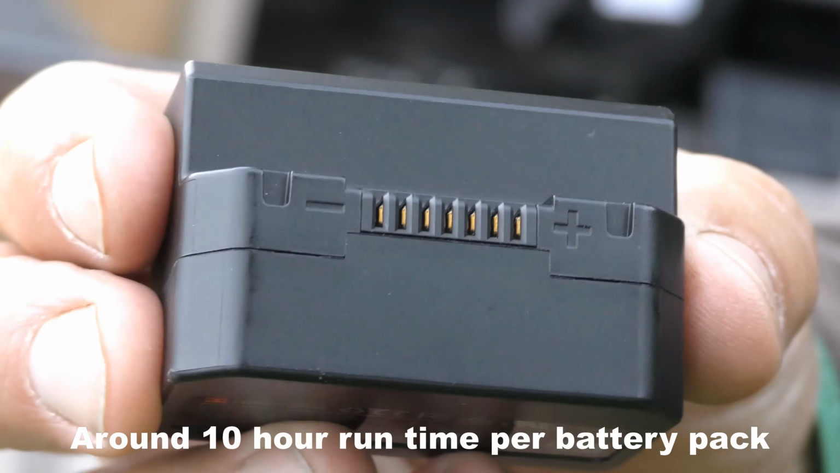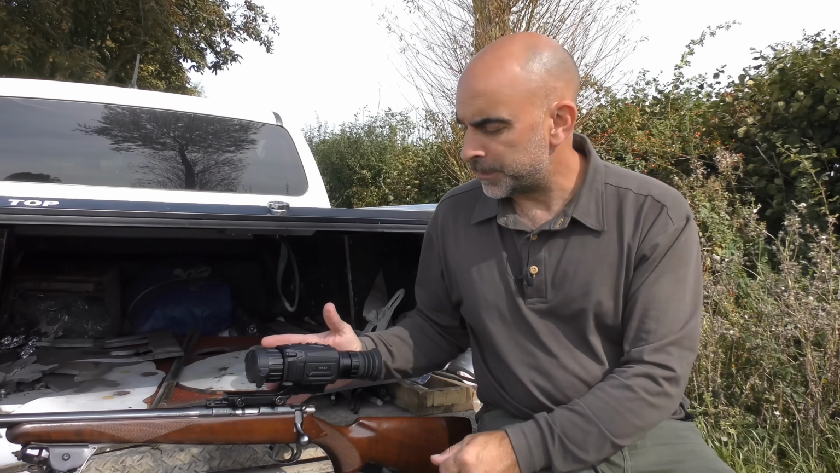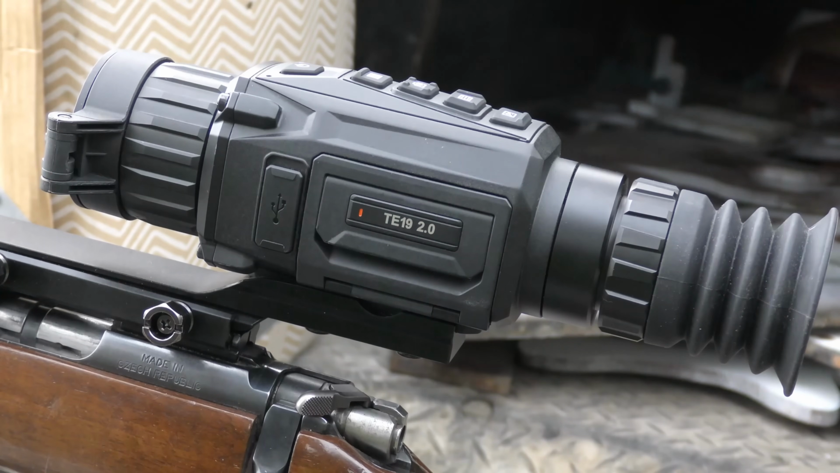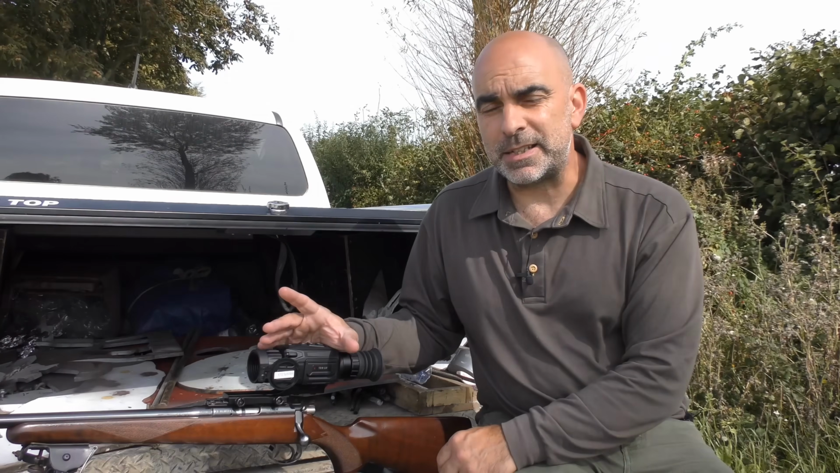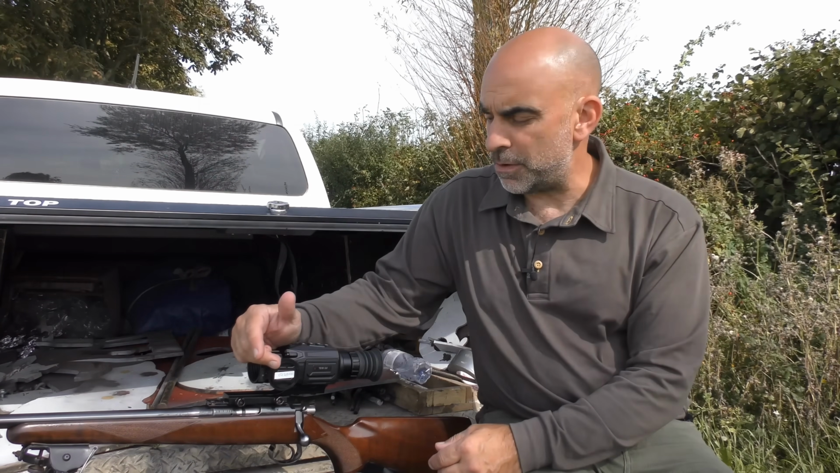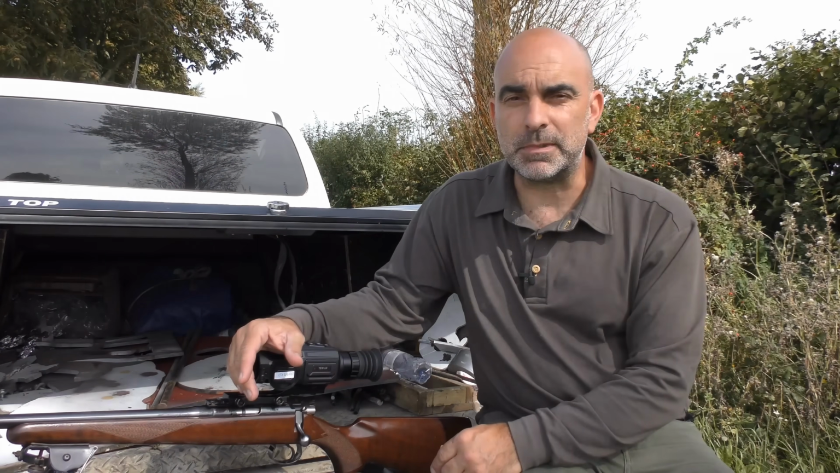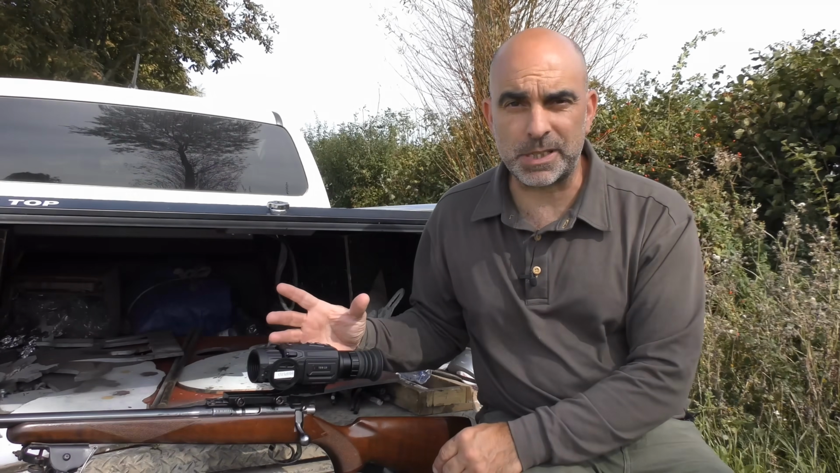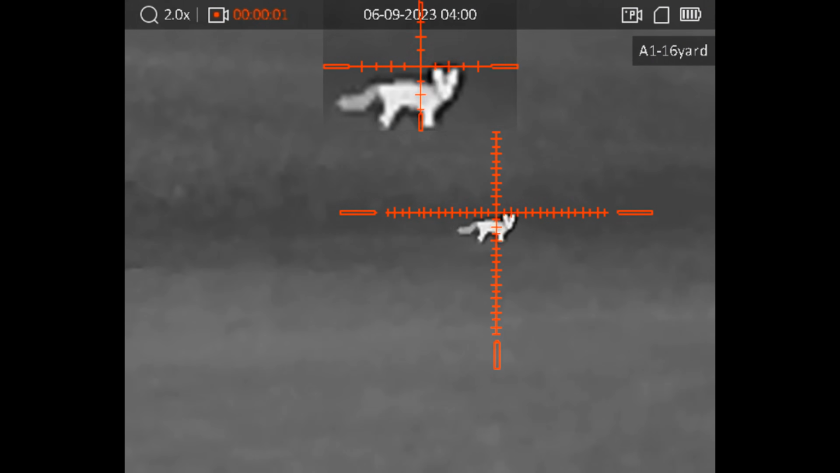And it comes with 2 of these rechargeable batteries, so a couple of them is going to give you a good night's shooting. The scope itself is a thermal scope. It's an entry-level thermal scope. It's primarily aimed at rimfire and air rifle use, so it's got a usable range, I would say, of probably about 100 yards, certainly for rabbits and such, small game like that. So ideal for close range ratting, rabbiting, maybe even a little bit of foxing if it was in close.